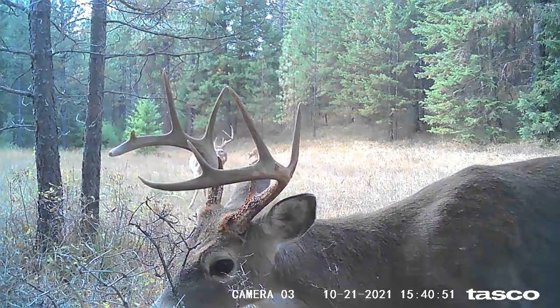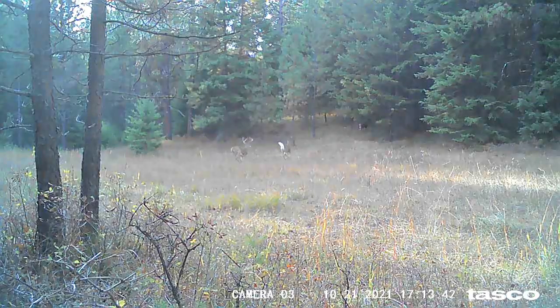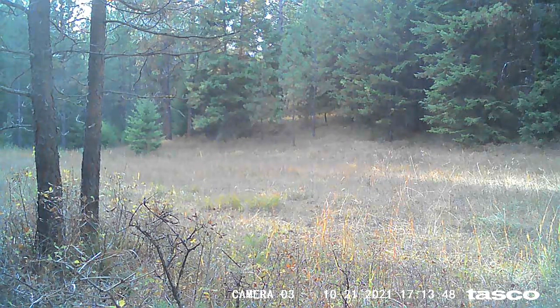And then this next one, something makes them nervous and they run off. Pay attention. You can still see how big that deer is, even at that distance. Look at that rack, how it stands out. That is pretty impressive. Never saw him during hunting season. Wish I had, though.